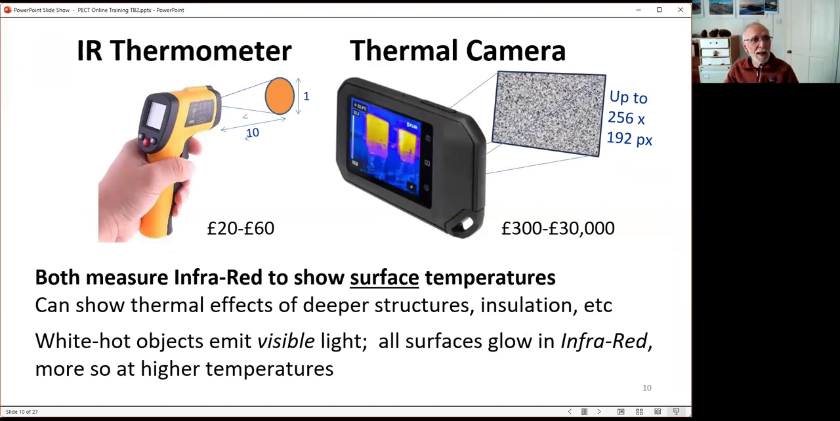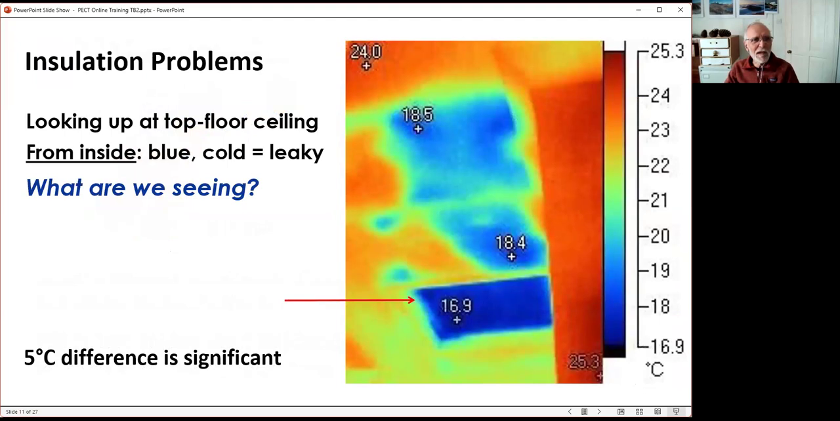We're lending thermal cameras, but actually you can do a lot of this work with a cheap infrared thermometer, which is like a 1 pixel version of the camera, but the camera's much more graphic. So we start by showing people things they might see.